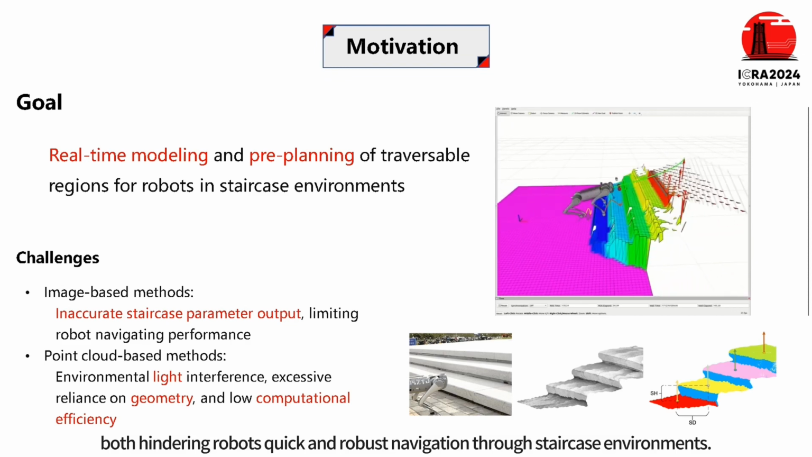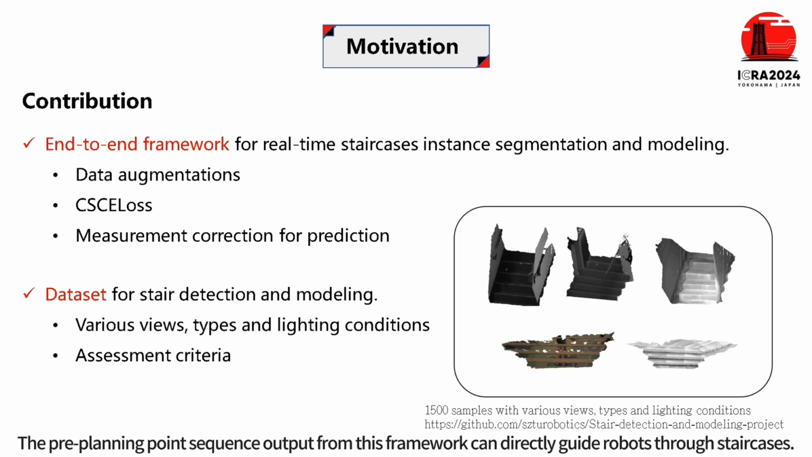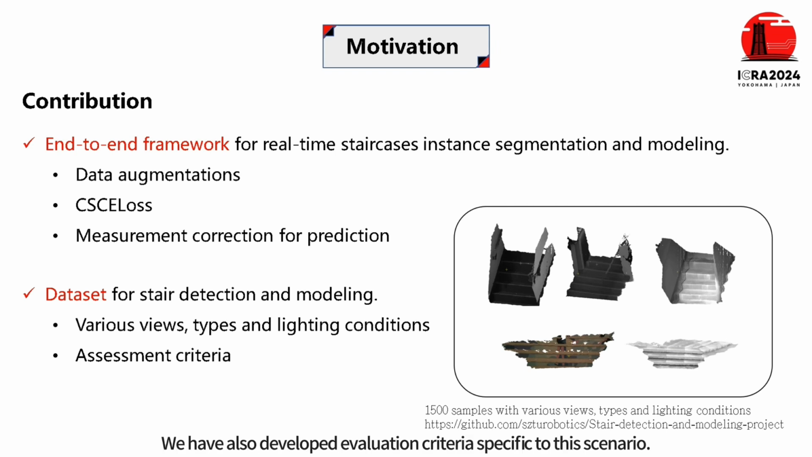Our contribution lies in introducing an end-to-end framework for real-time instance segmentation and parameter modeling of staircases. The pre-planned point sequence output from this framework can directly guide robots through staircases. We propose a series of data augmentations and a curvature-suppressed cross-entropy loss to improve network performance. To mitigate modeling errors introduced by varying views, we enhance accuracy through alignment techniques. Additionally, we have collected a dataset with corresponding annotations for near and far views of staircase scenes. We have also developed evaluation criteria specific to this scenario.